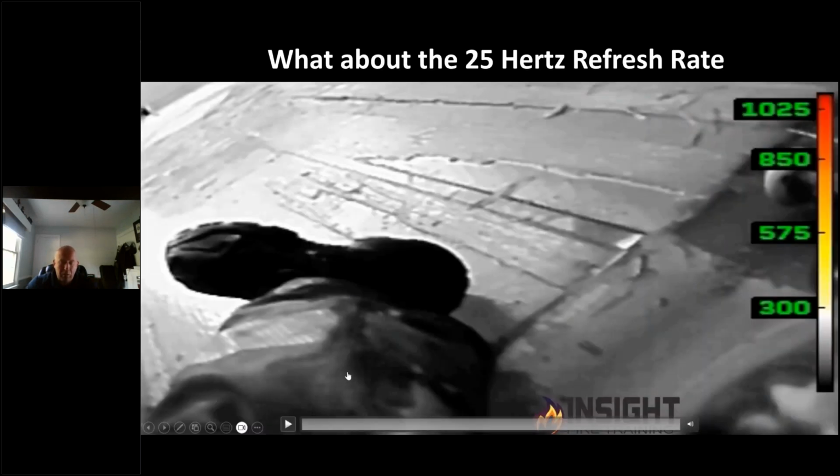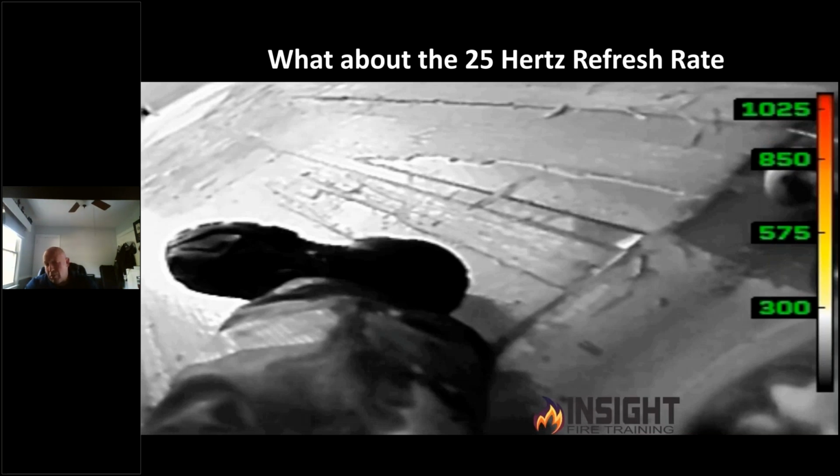One of the many questions we get about this particular model is, "Hey, I looked at this and so-and-so told me it's a 25 hertz refresh rate and it can't keep up with a 60 hertz refresh rate." Fair enough. Let's talk about the big picture. I got a V6 engine versus a V6 engine. One V6 engine is a standard V6. The other one's twin turbo with all kinds of different enhancements, has special different things added to it. That V6 engine is optimized for more performance.